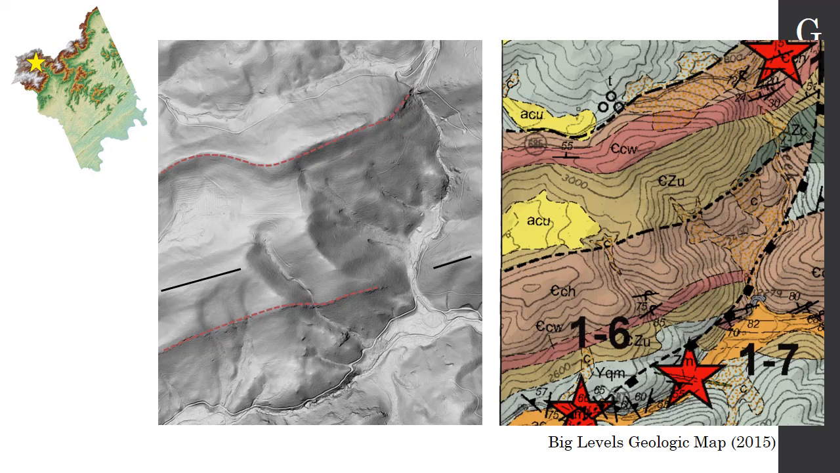We didn't get LIDAR for Nelson until about 2017, 2018. So this is the map pre-LIDAR. Now let's compare what I've pointed out on the LIDAR to the geologic map. And I'm going to put some labels on so it's a little easier to read.